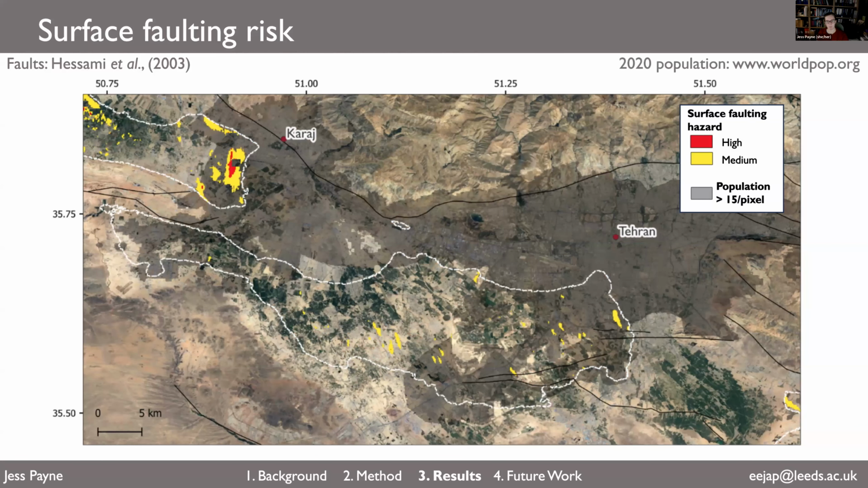However, what we can do is use the WorldPop dataset to map population density across this area. This dark grey colour behind the data maps where the population density exceeds 15 people per pixel, so 15 people per 100 by 100 meter pixel. You can see some of the yellow areas are more in farmland areas, especially to the south of Tehran. But the highest surface faulting hazard is located where there's quite a high density of people.